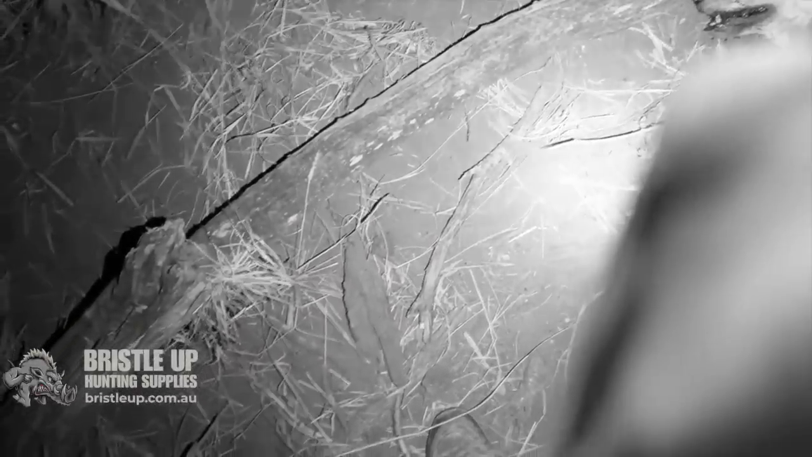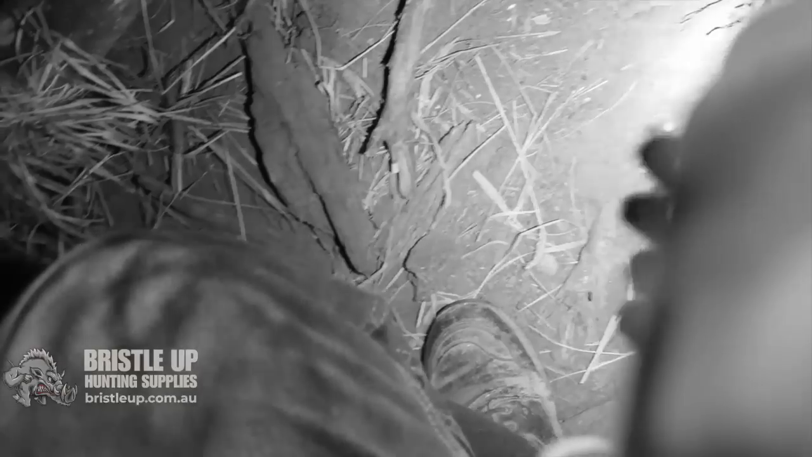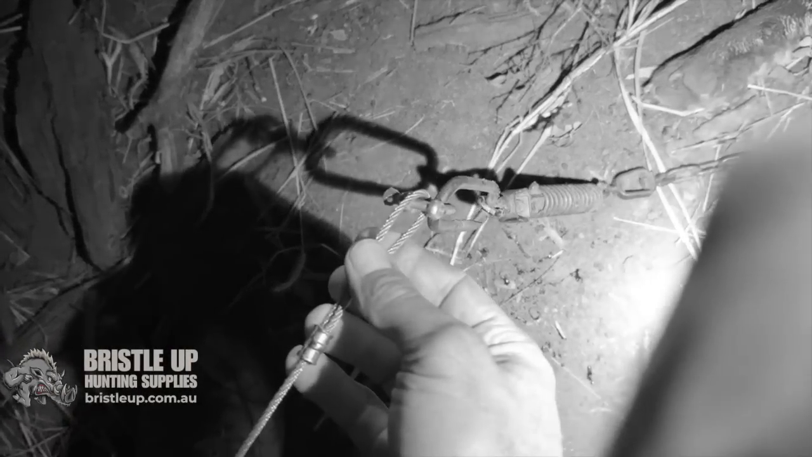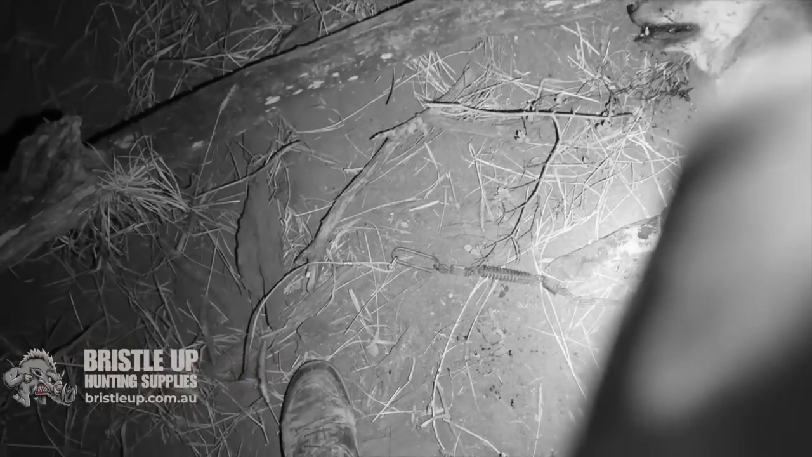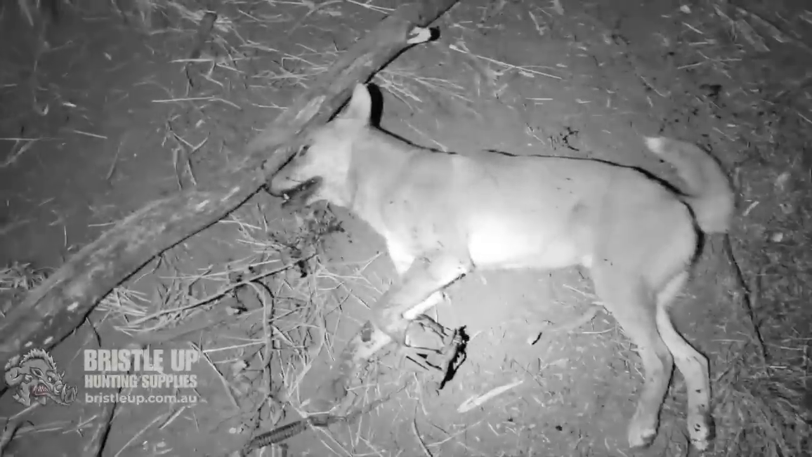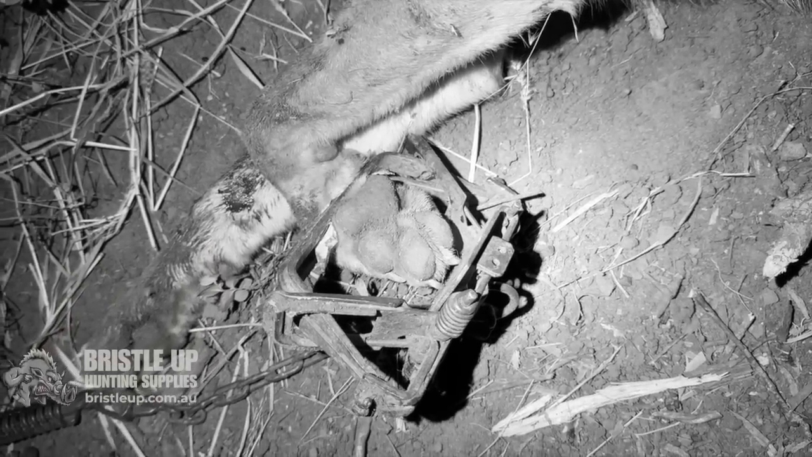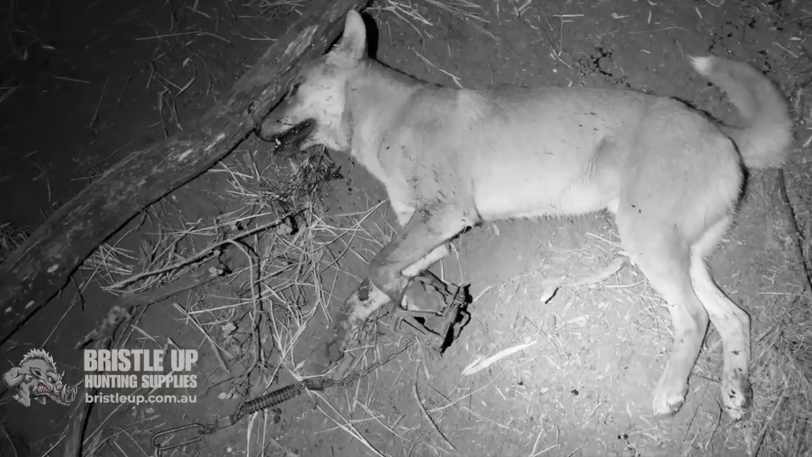This is the same one I got a few of those foxes on. This is one of my cables, with a new D-shackle on there. I'll sort of try it again, but he obviously wasn't in there for very long. Probably only about three-quarters of an hour, I suppose. An hour. But anyway, nonetheless, it's done the job. Pulled him up, and he wasn't going to go anywhere. I got him a full paw catch in the Western Trapping Supplies number 3. Really good trap.